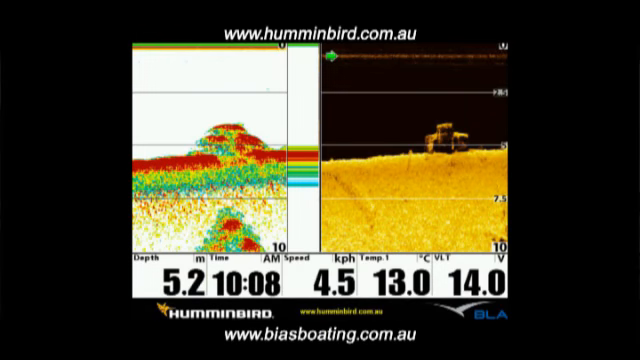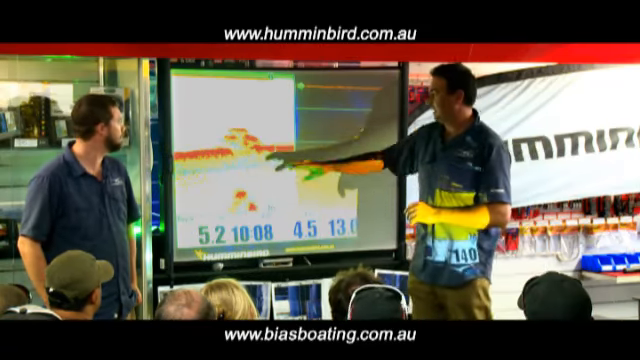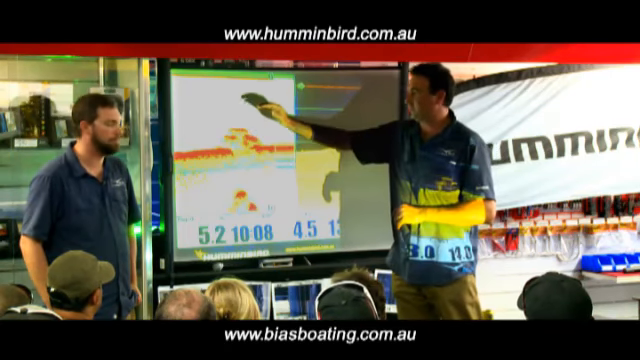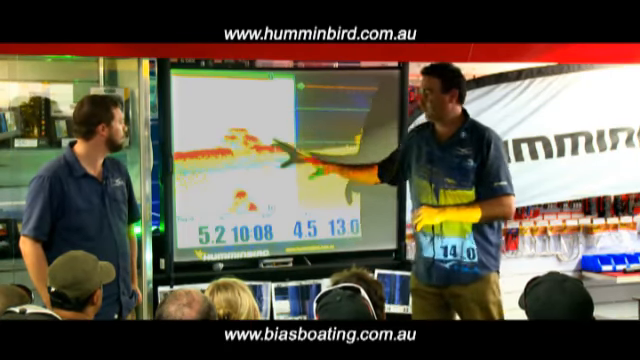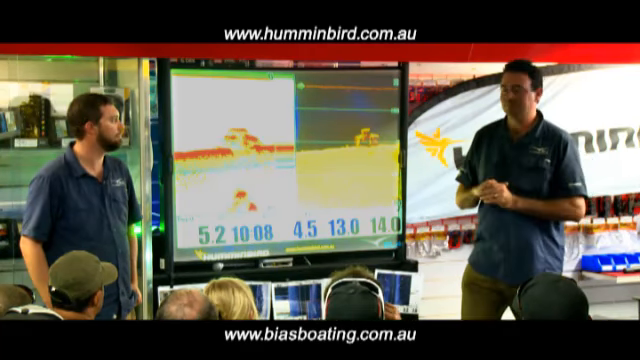This is just an example, and all our units with down imaging have traditional sonar too, and traditional sonar is still very important. In fact, if I had a choice between just traditional sonar and just down imaging, I'd take traditional sonar every time, because it gives you bottom density information and better fish ID information. What down imaging is good for is giving you more comprehensive structure information.